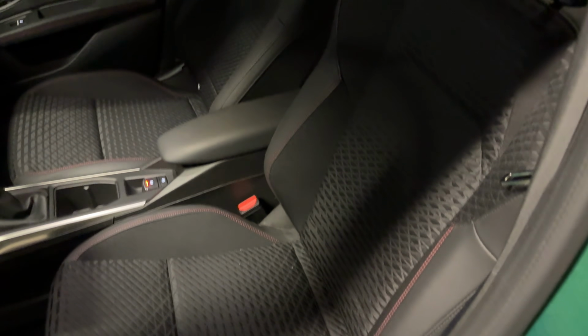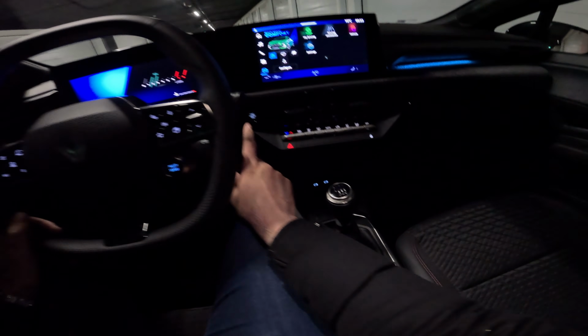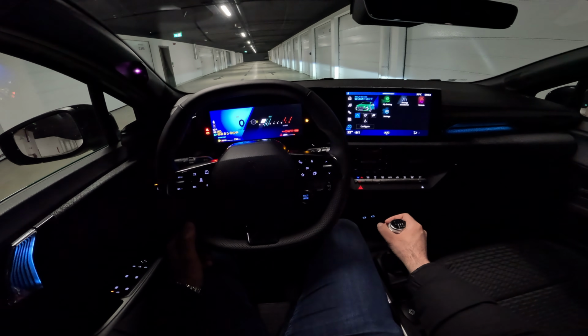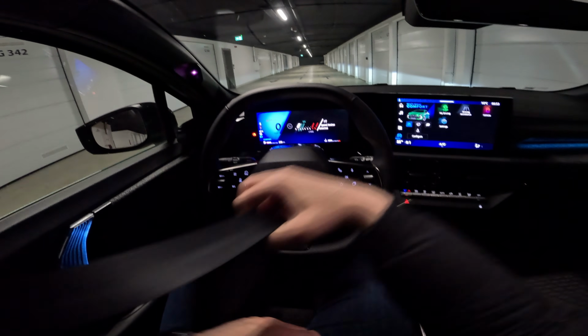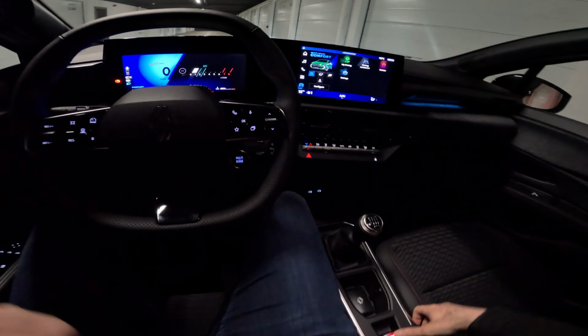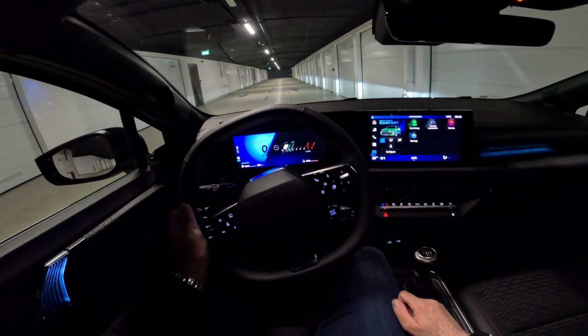Now let's see it from the driver's perspective. Here is your lovely view as a driver. Let's immediately start the car by pressing the start engine button here. Put it to neutral, so the 6-speed manual. It's been quite a while since I drove a car with manual, so looking forward to this drive. Put on my seatbelt, release the electronic parking brake, and we are ready to go.